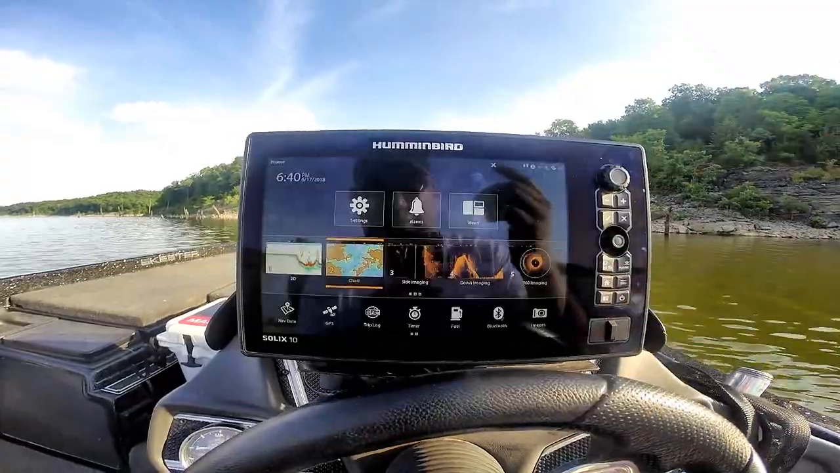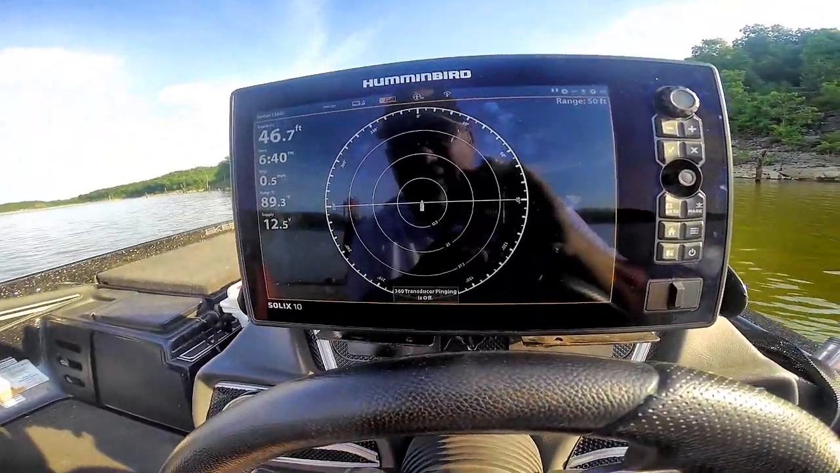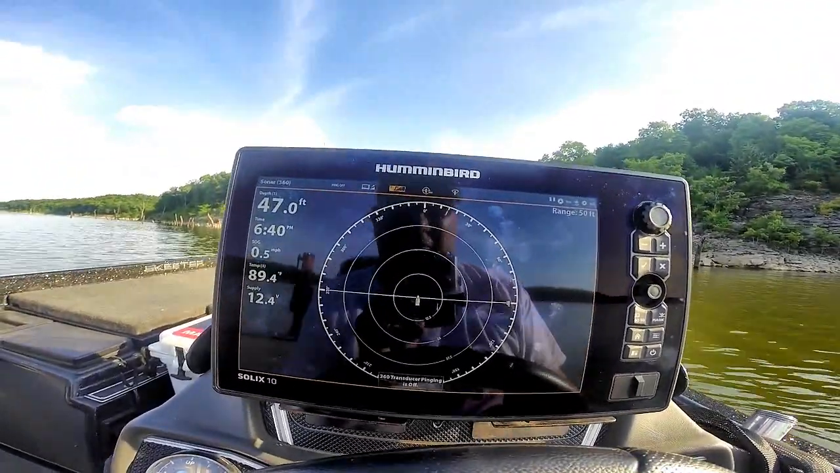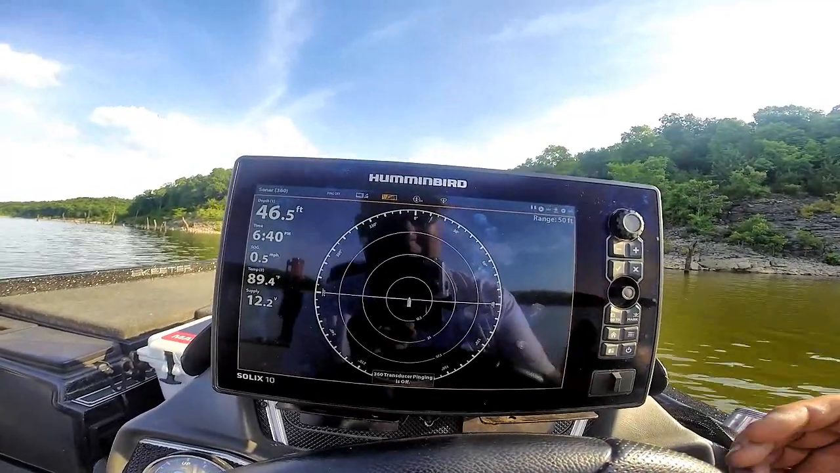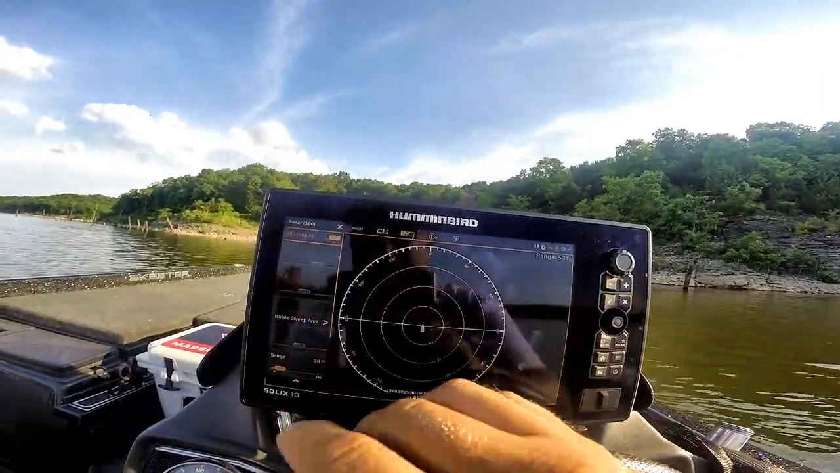One of the coolest features of Humminbird is side imaging, is 360 sonar. 360 sonar is a key for me. I've got to have it. I can't fish without it. Come over here to menu. We're going to start our pinging.